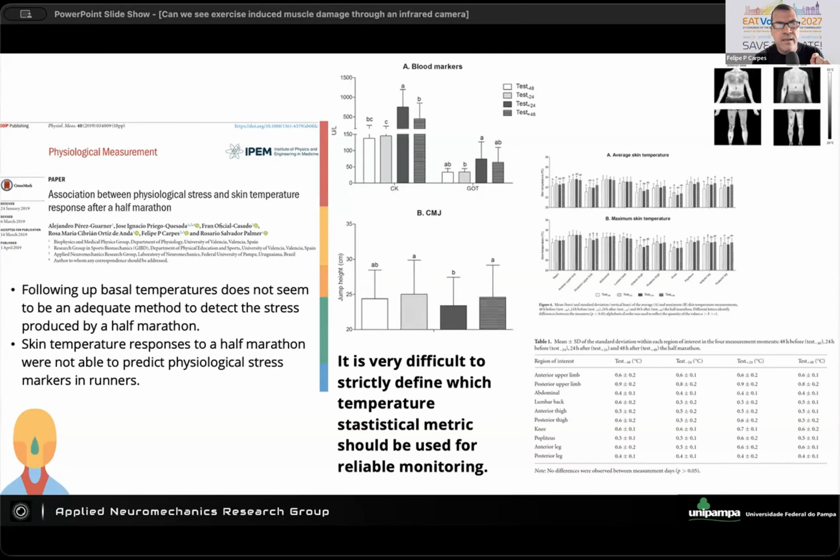And we found that without some strict control of the exercise characteristics and also the daily routine before and after exercise, basal temperature is also difficult to provide relevant information.